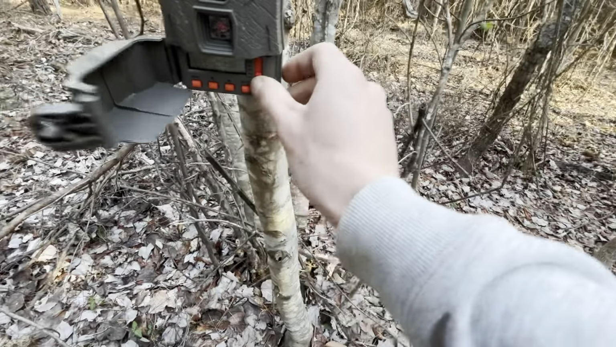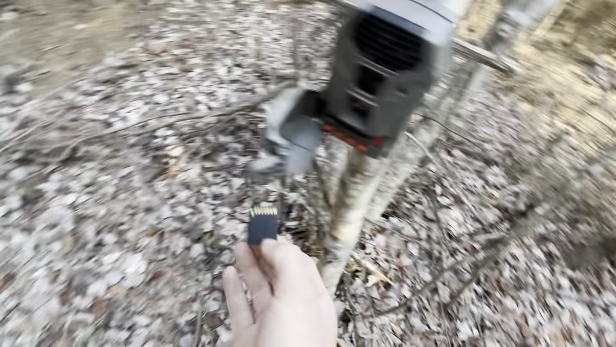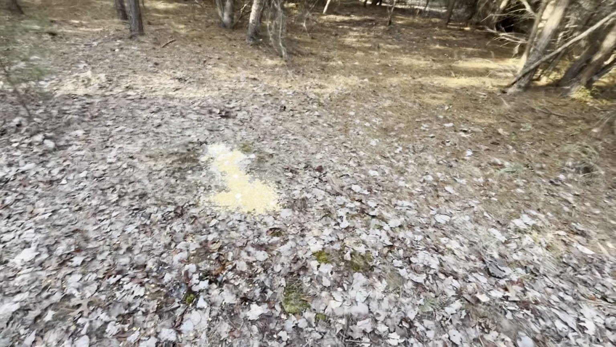All right, y'all. Well, here's the camera. And hopefully we got some good pictures. Just put out some more corn and salt. So let's see what we got.